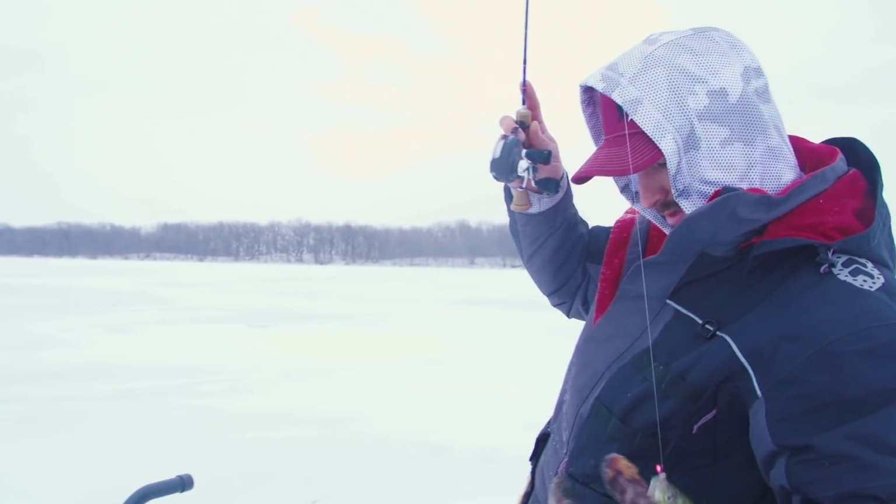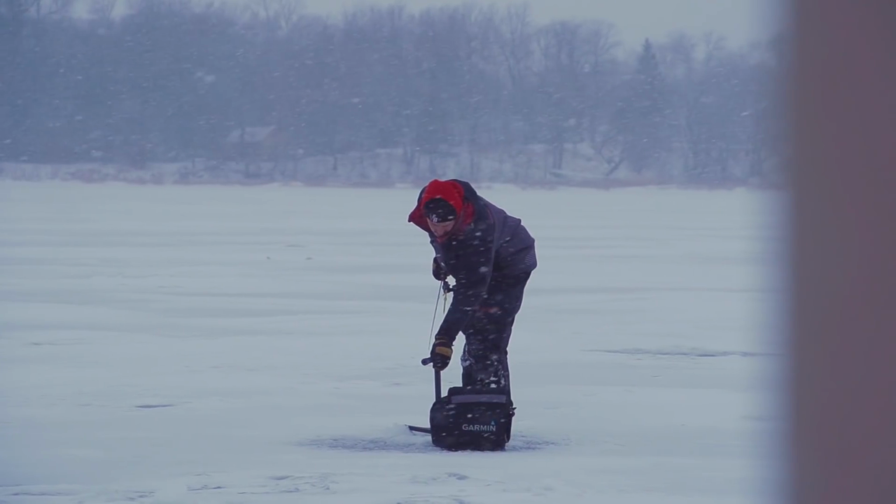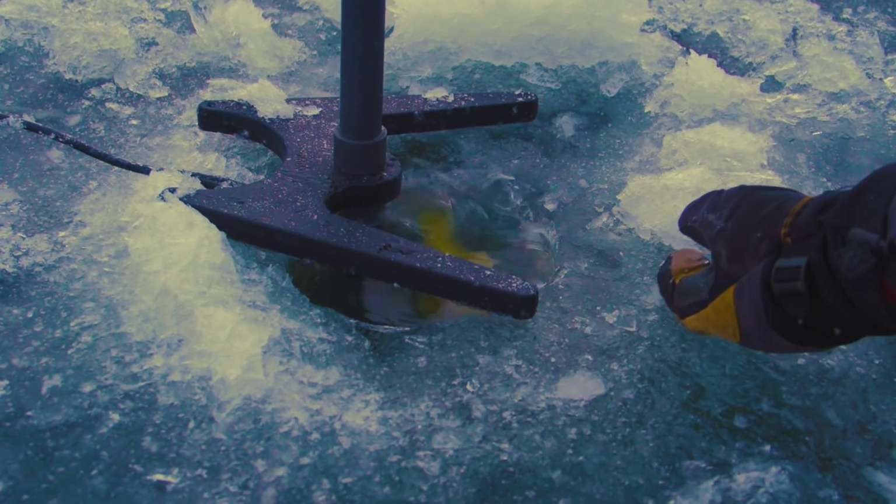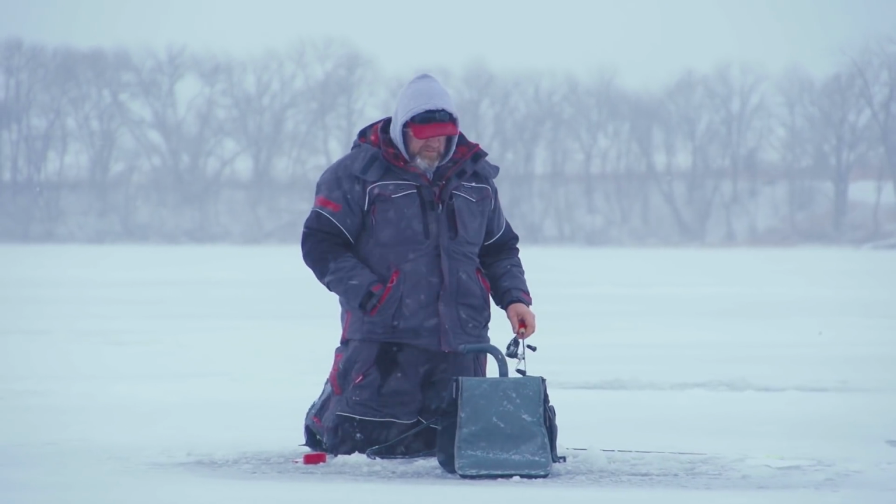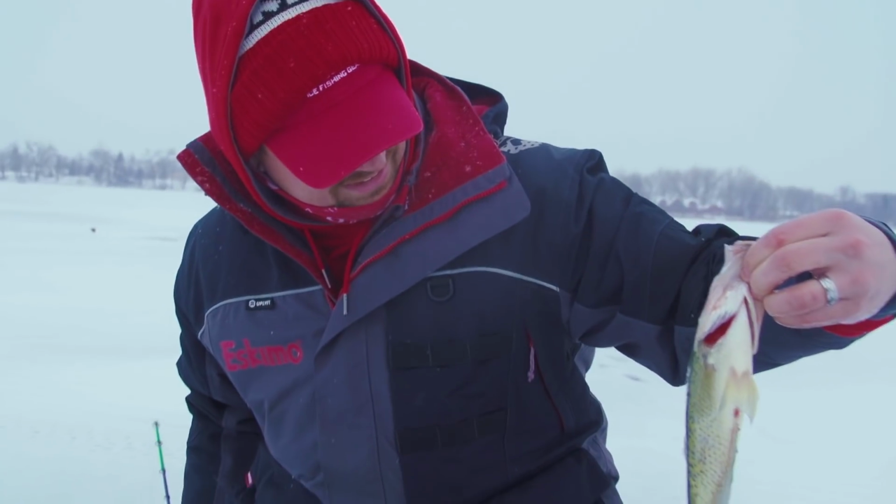Smaller. Gotta have those different gear classes. On the board. About time. He was the right fish at the right time. I needed that. I'm striking out here. There we go. Nice little slab mixed in.